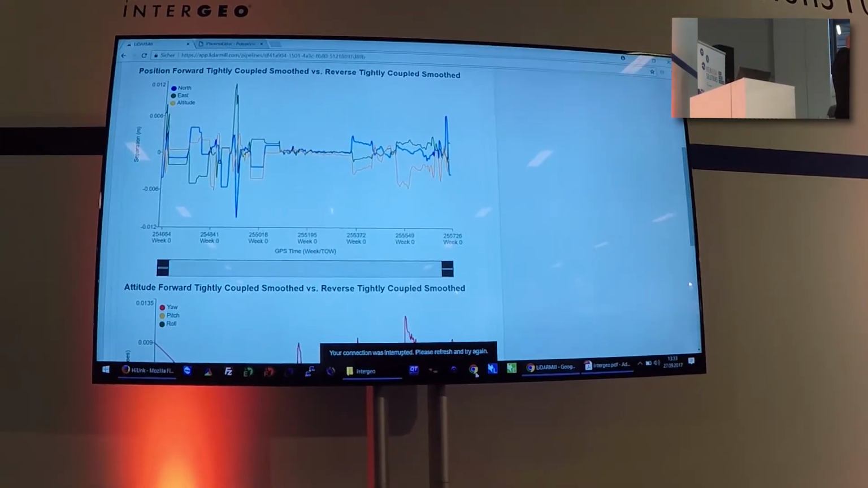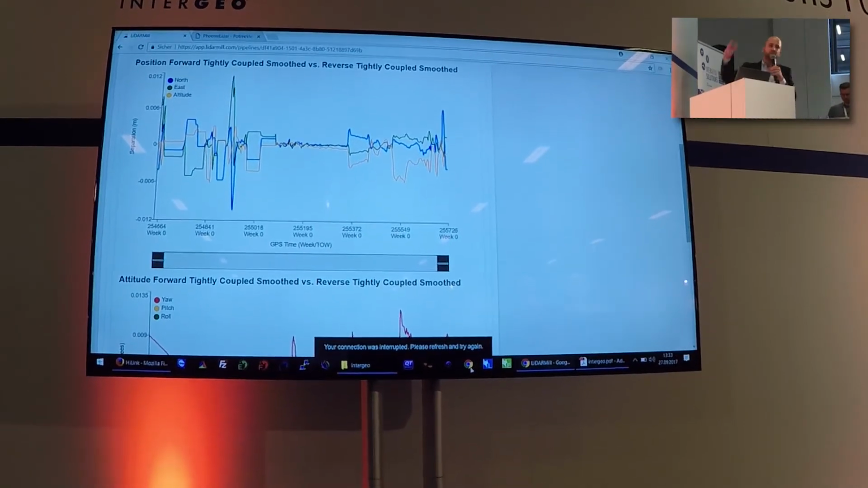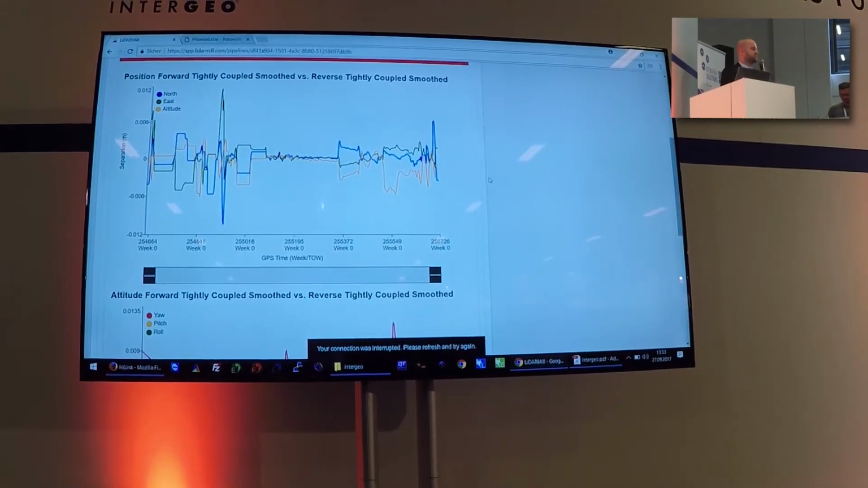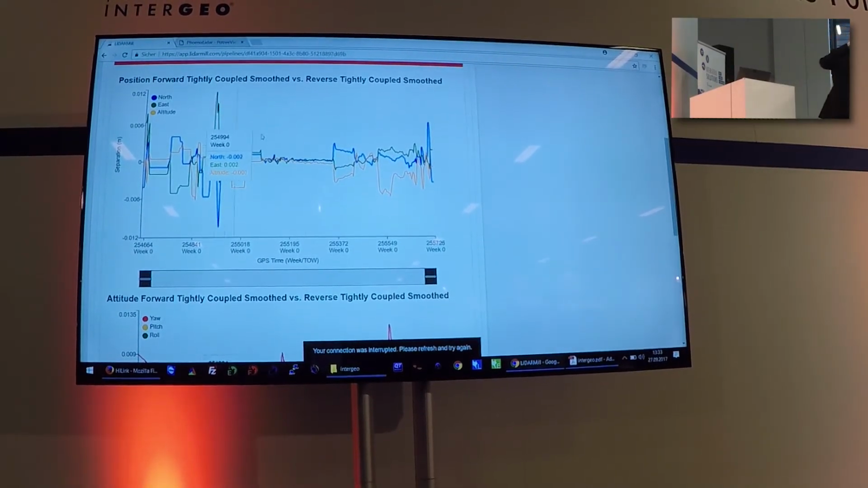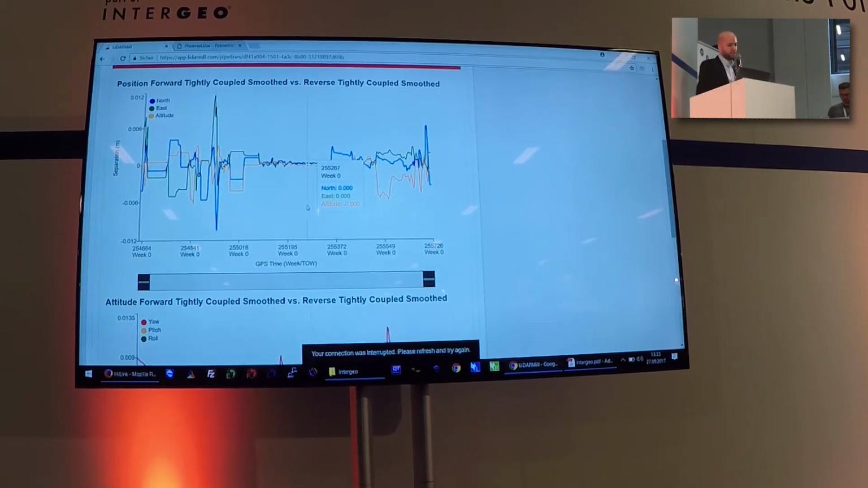So we walk through the reference station and rover GNSS and IMU data, build a forward trajectory and then recompute the trajectory in a reverse solution from the beginning to end. The idea is to run a second statistically independent computation and then smooth out the errors or the disagreements between those two forward and reverse trajectories.